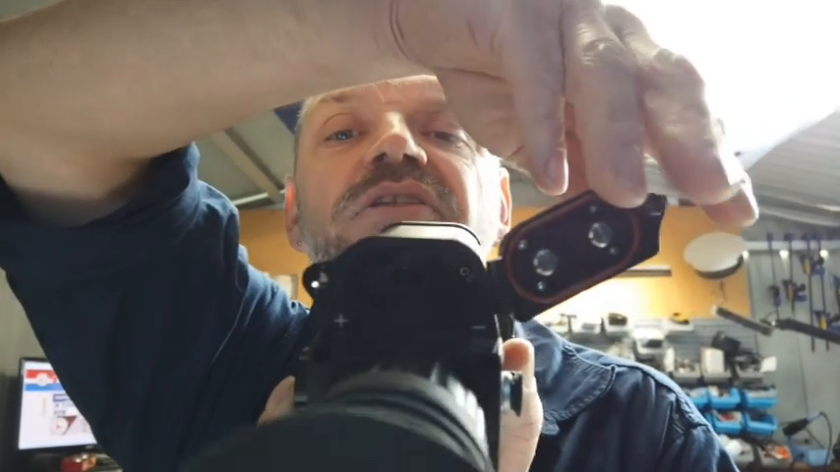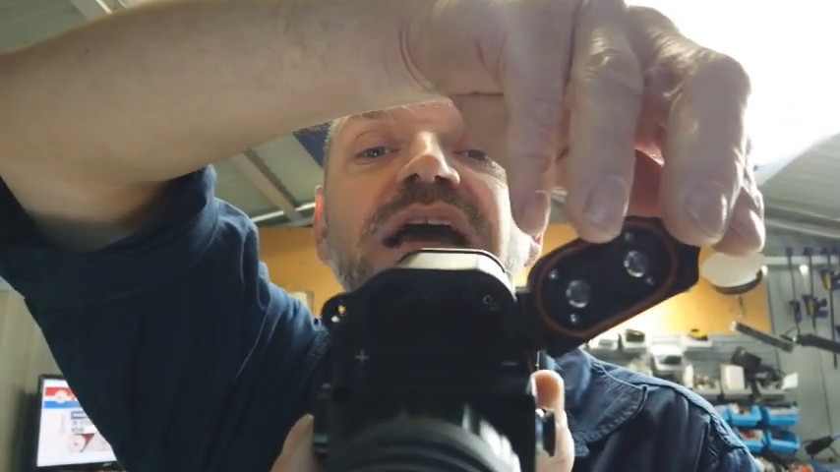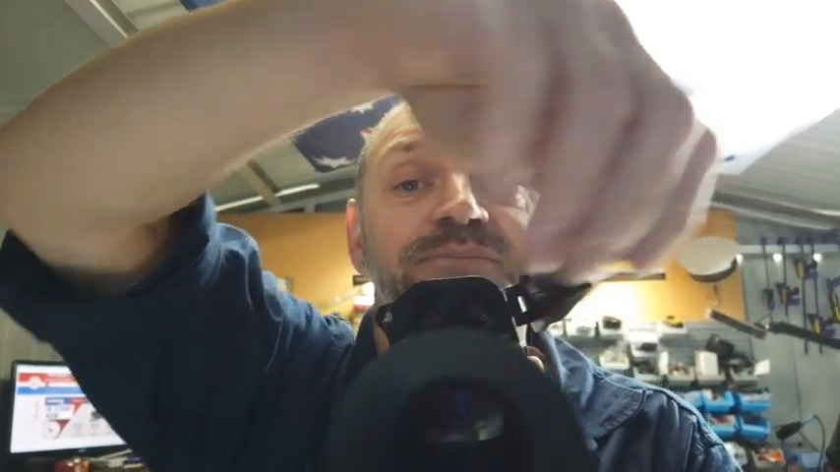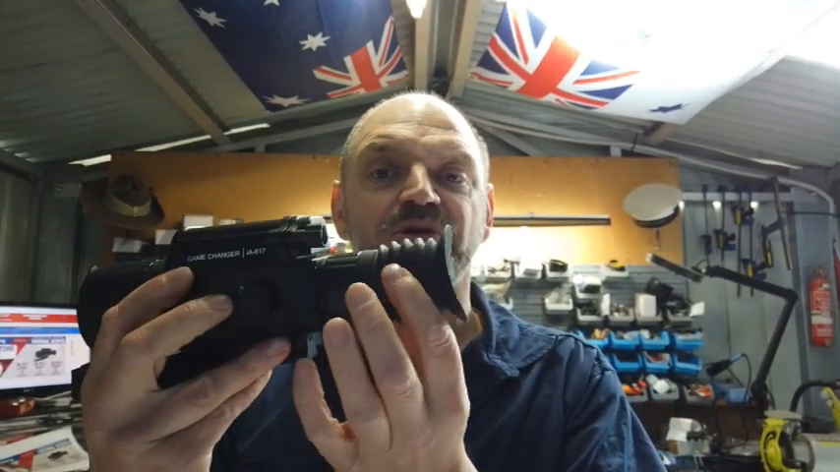Open it up, and on there you have your plus and minus indication to show you which orientation to put your battery in. Close that back up. On the rear, you have this nice rubberized eye cup. So that gives you a nice seal between your eye and the scope to prevent any ambient light leaking out the sides, which might give your position away to a light wary animal.